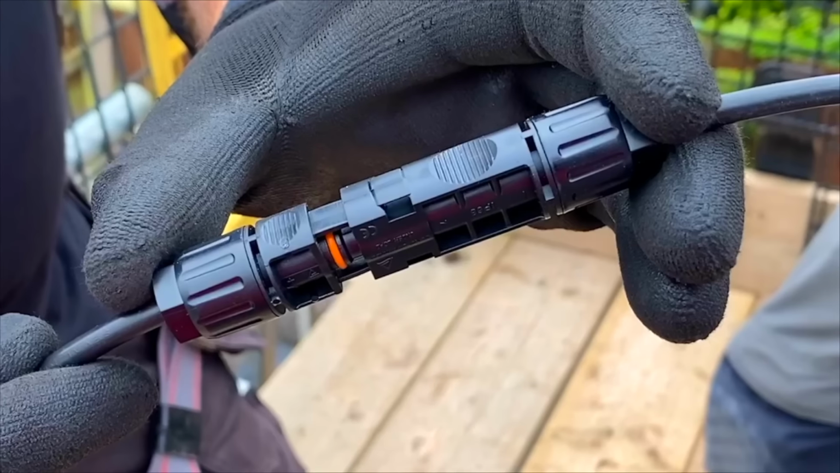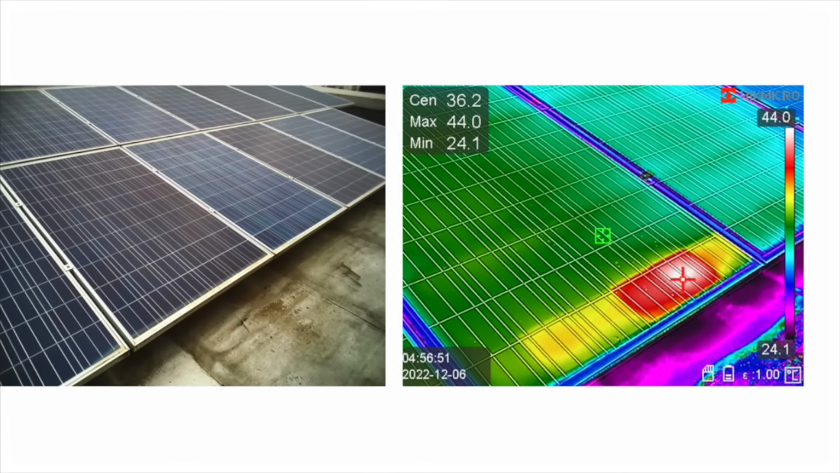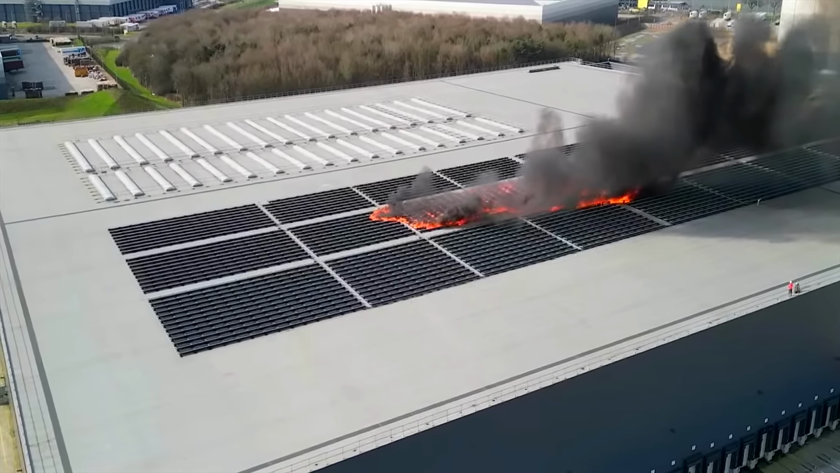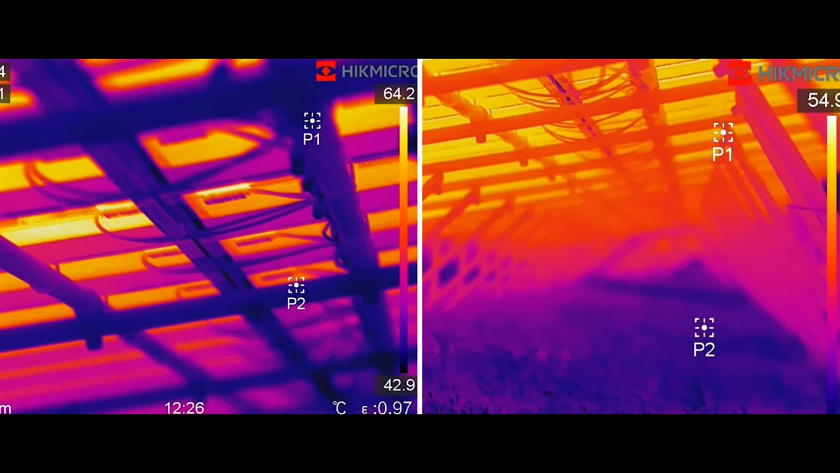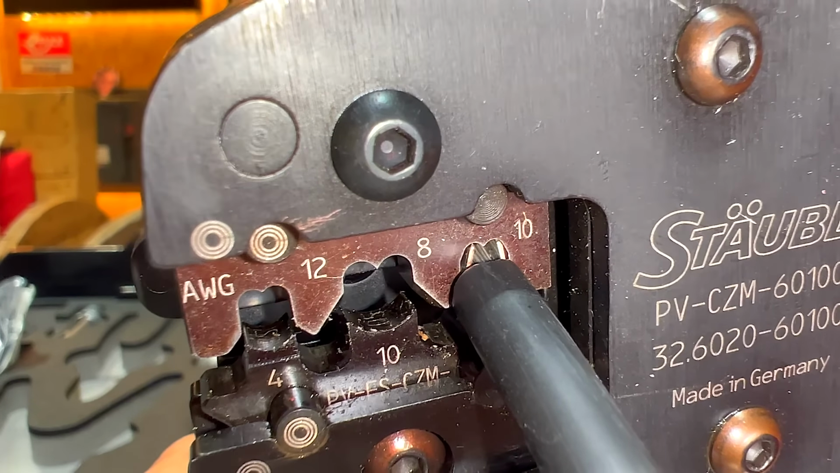If you're inspecting solar installations, this device is perfect for checking the integrity of solar connections and DC isolators, which are a major cause of fires. With a thermal camera, you can quickly perform comparative tests between connectors and easily spot overheating, which could indicate a mismatched connector, poor crimping, or moisture ingress.